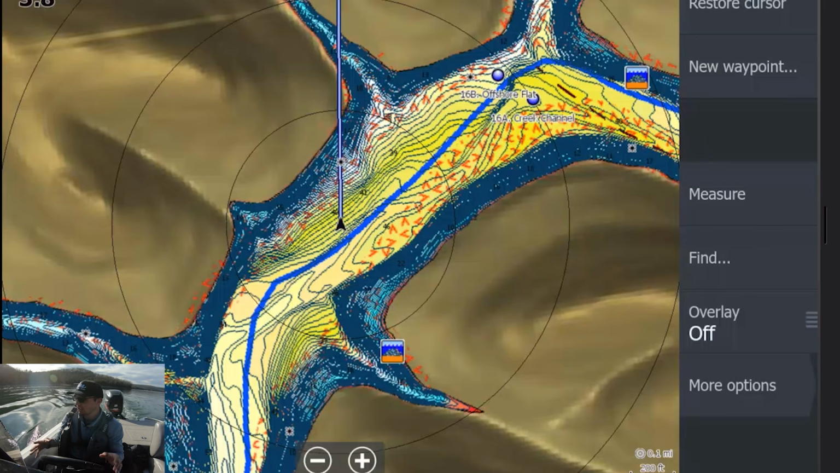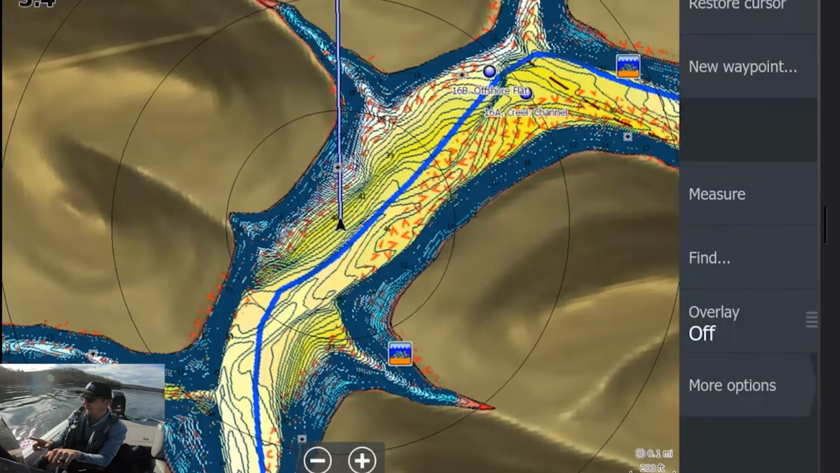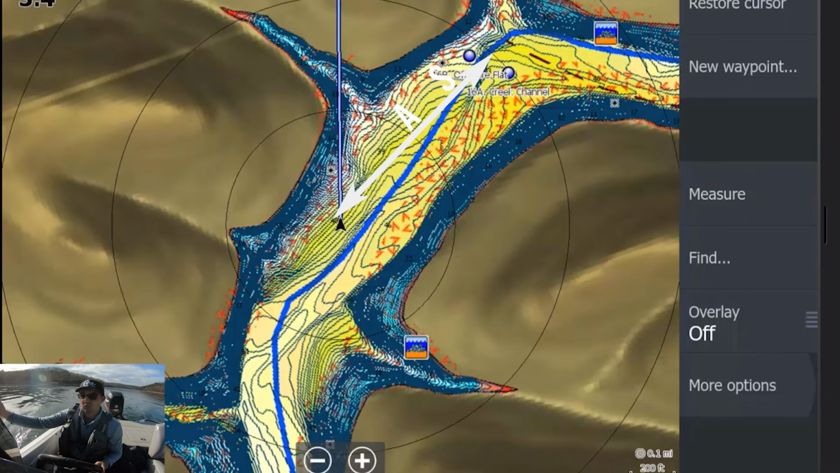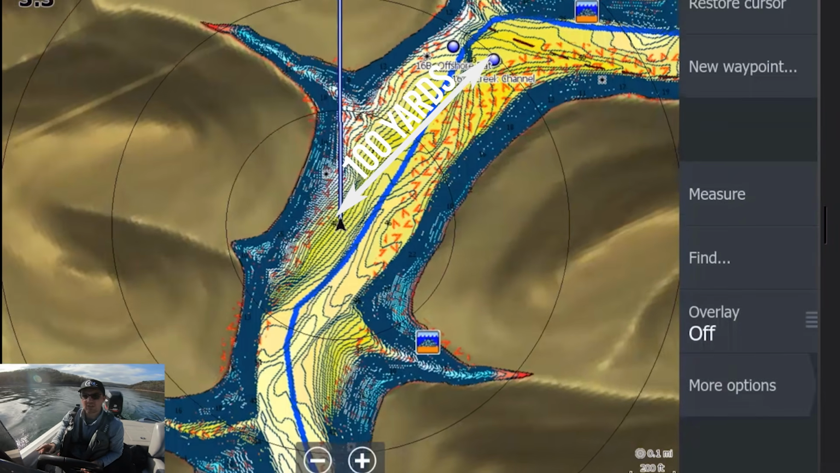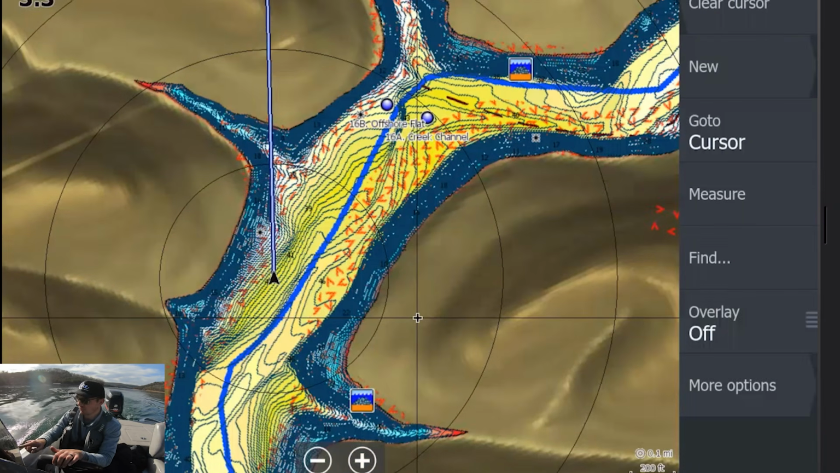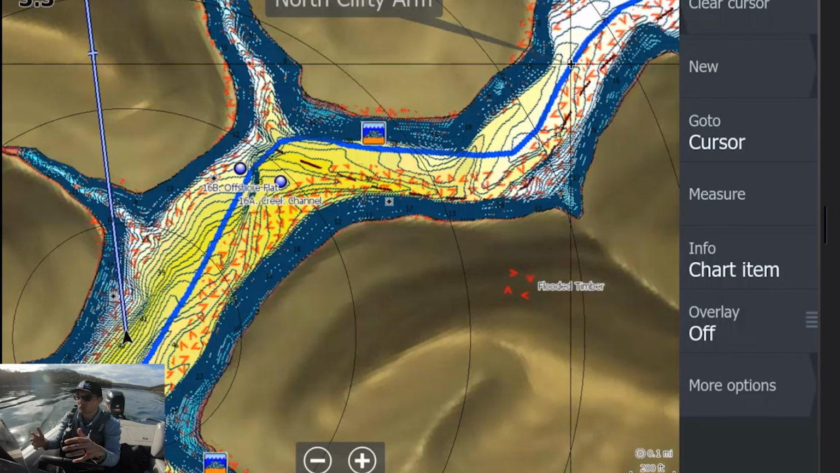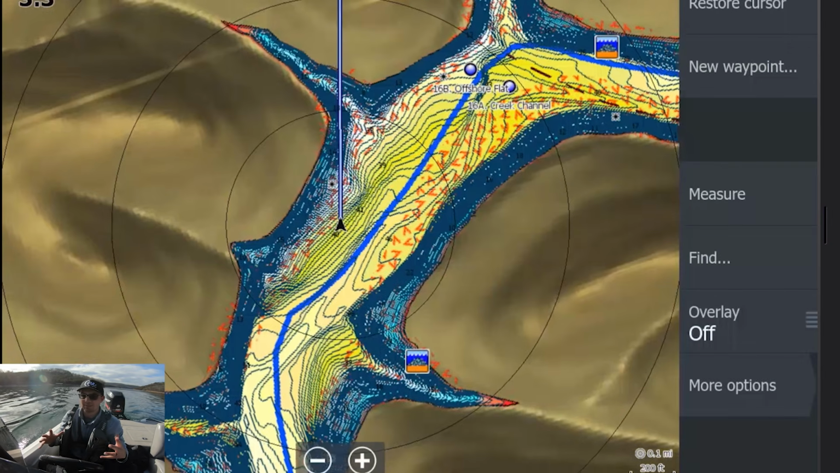A is going to be the creek channel, and B is going to be some type of structure that the fish might be relating to. I like to start at least 100 yards on one side of these waypoints and graph my way up to the waypoints, because there's a lot of times when you'll find the bait are actually on either side of these waypoints, 100 or even 200 yards, because the bait fish move.